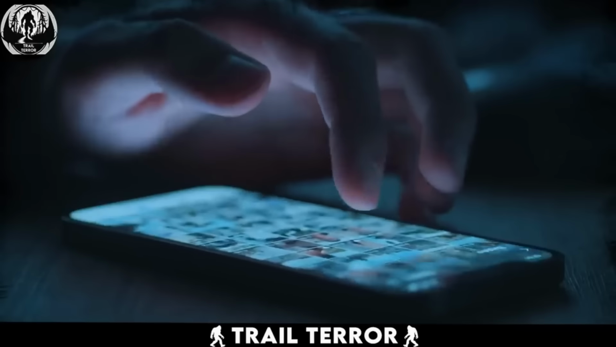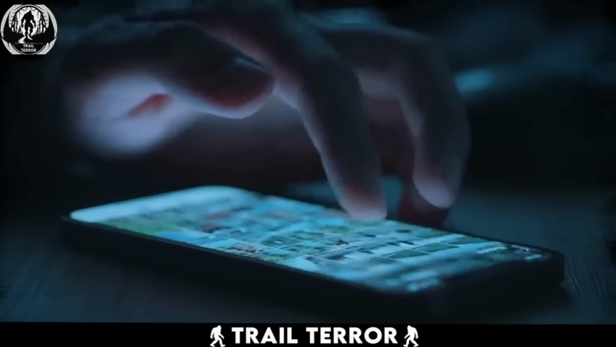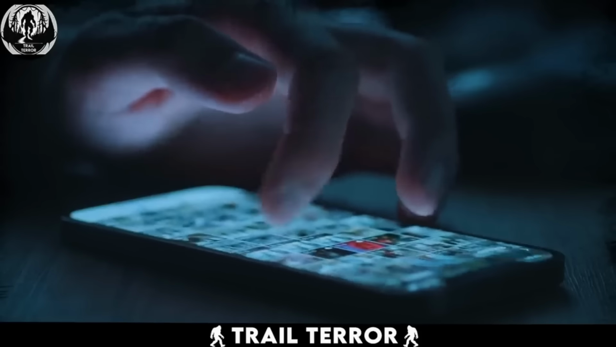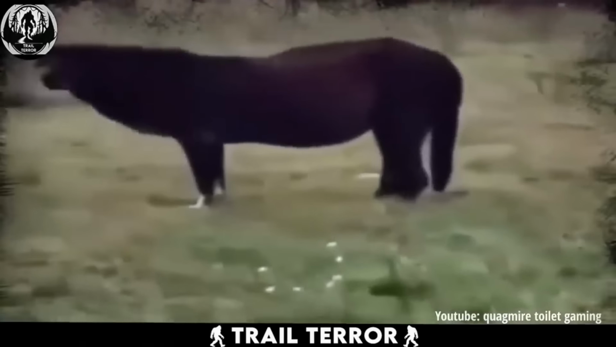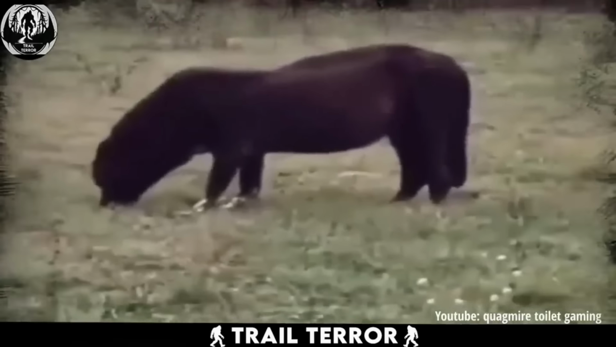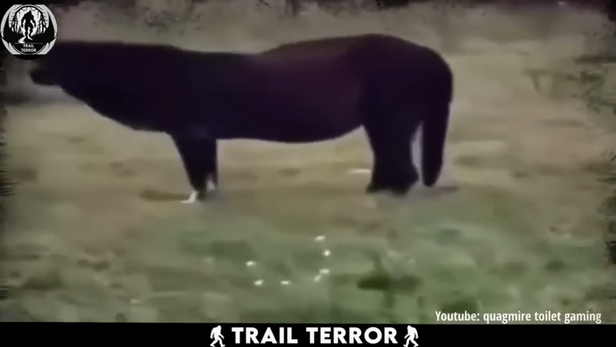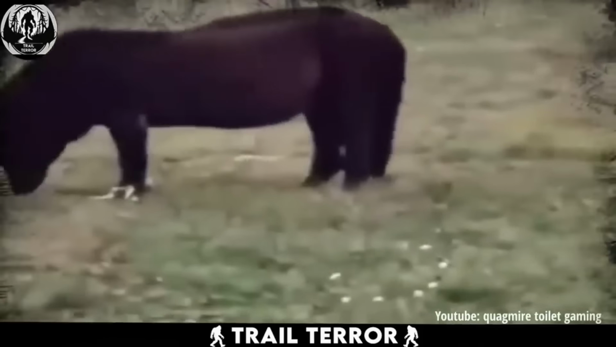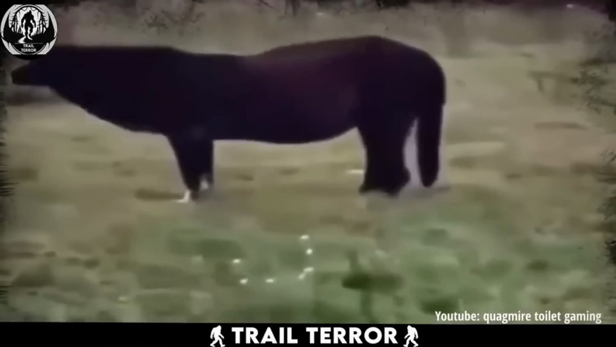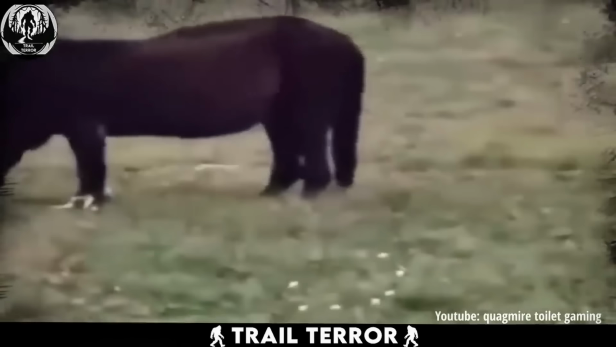The internet is filled with countless cryptids, each more terrifying than the last, but one of the most bizarre and malevolent is the Skinwalker. This video captures what appears to be a failed transformation of one. Uploaded on YouTube by a user claiming to have caught a Skinwalker in action, the video starts with a seemingly normal horse grazing peacefully in a field. But as you look closer, something feels off.